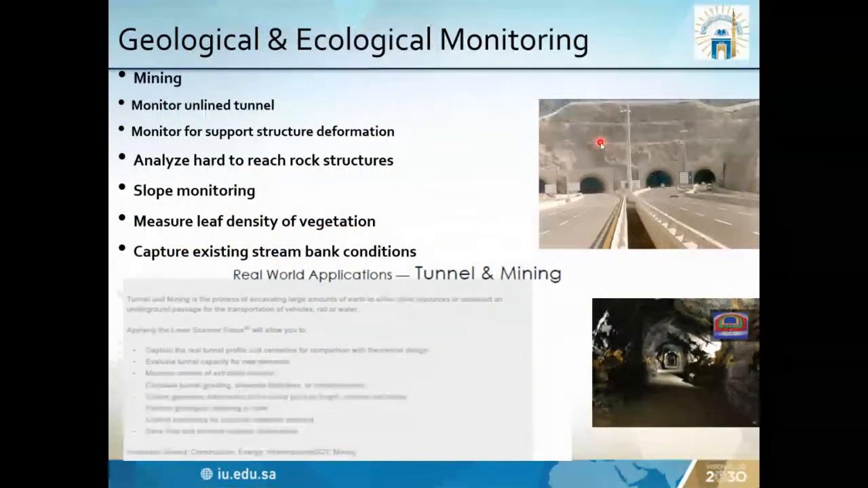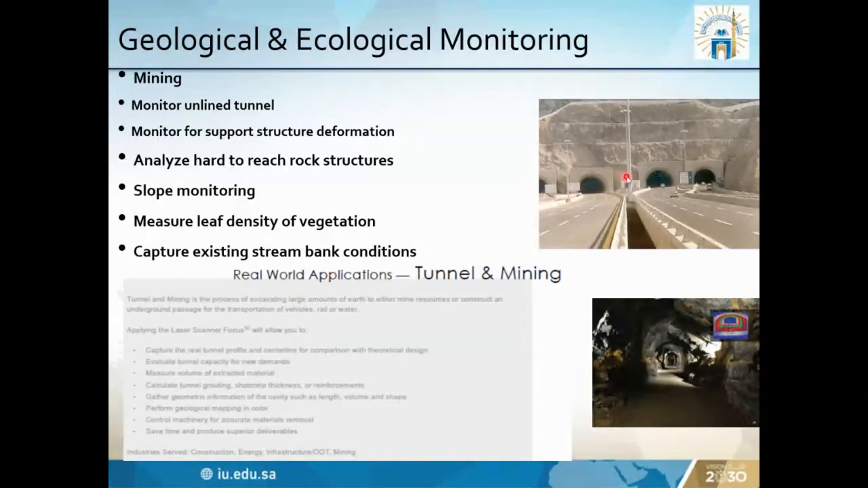So this is also used for tunnels, and in the Makkah region, this is a tunnel. There is one international company. They did the laser scanning for this tunnel, and they also continue this work. So this is one of the good applications, for tunnels and mining, for the real world applications of laser scanning.